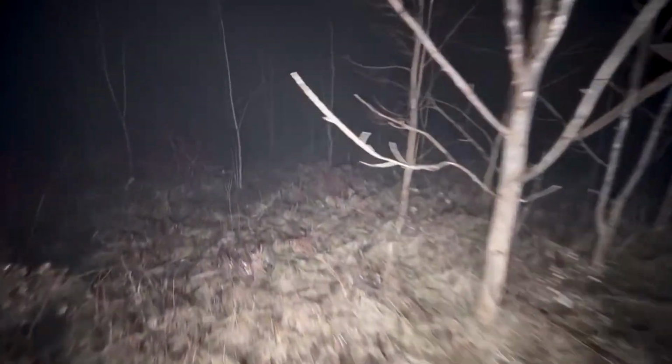Captured by a trail cam on November 30, 2010 in Berwick, Pennsylvania, the owner claimed this otherworldly creature was responsible for destroying their hunting camp. However, the SIM card was still there, thus the retrieval of the content. You might think you've seen this from some lore, and you could be right.